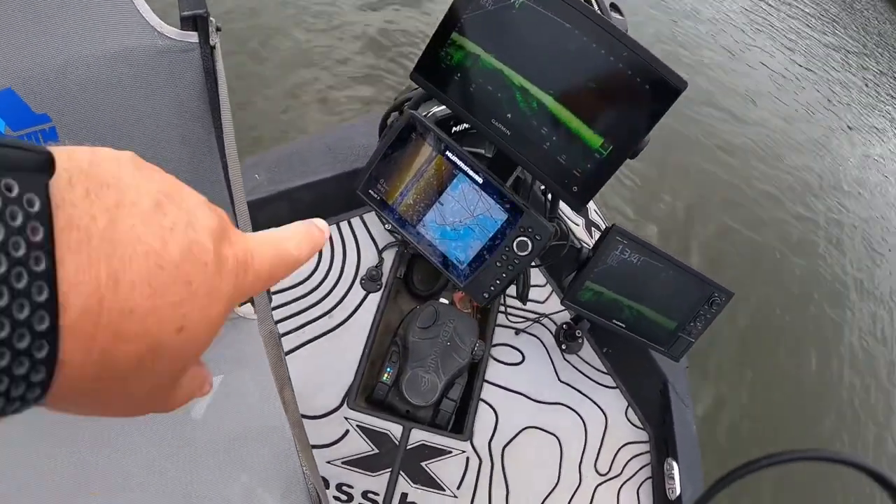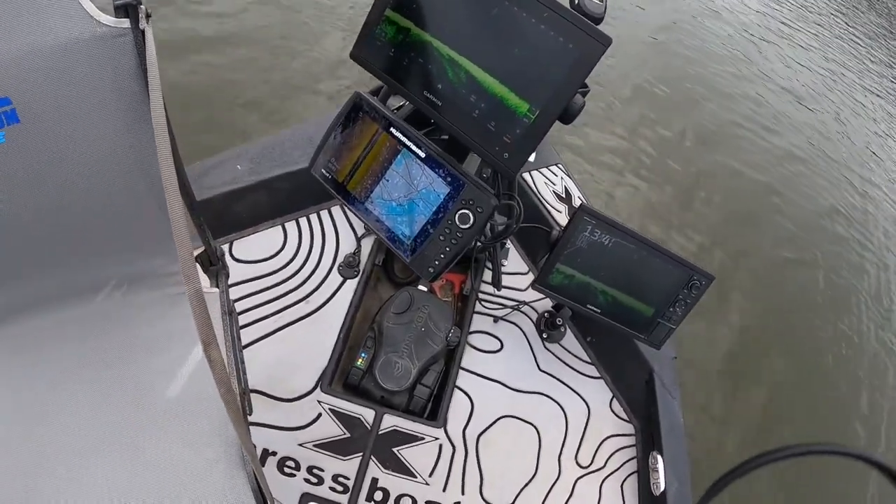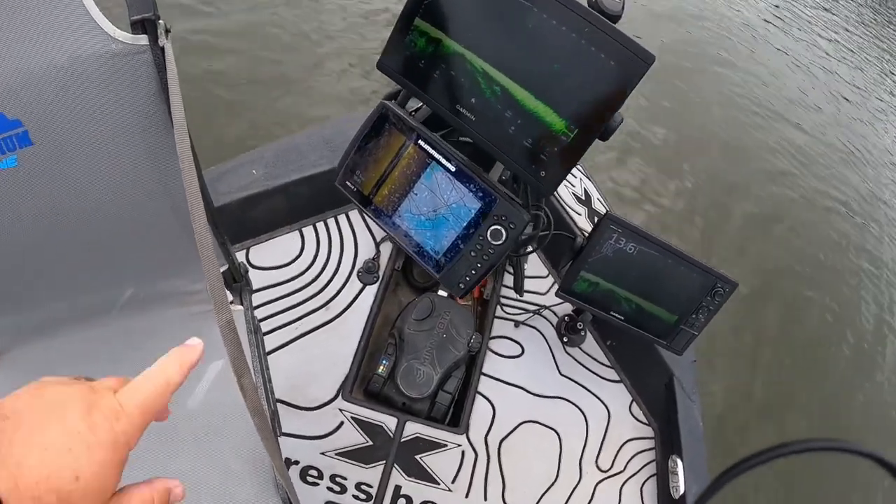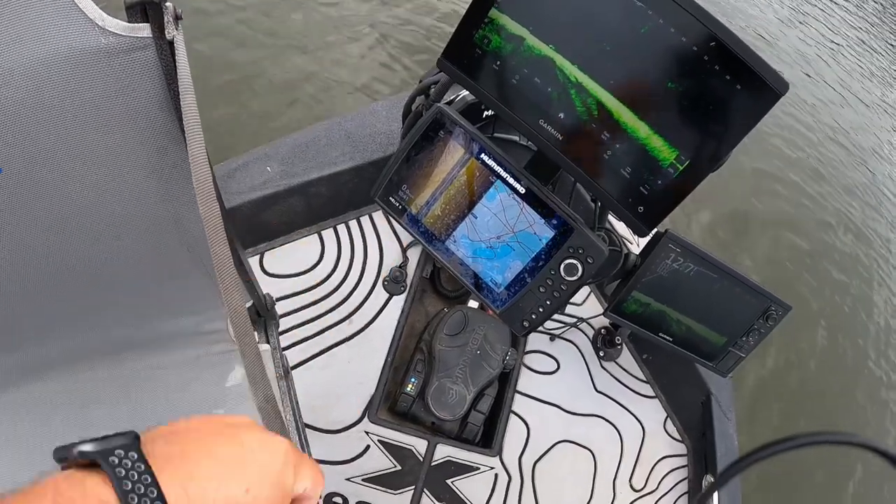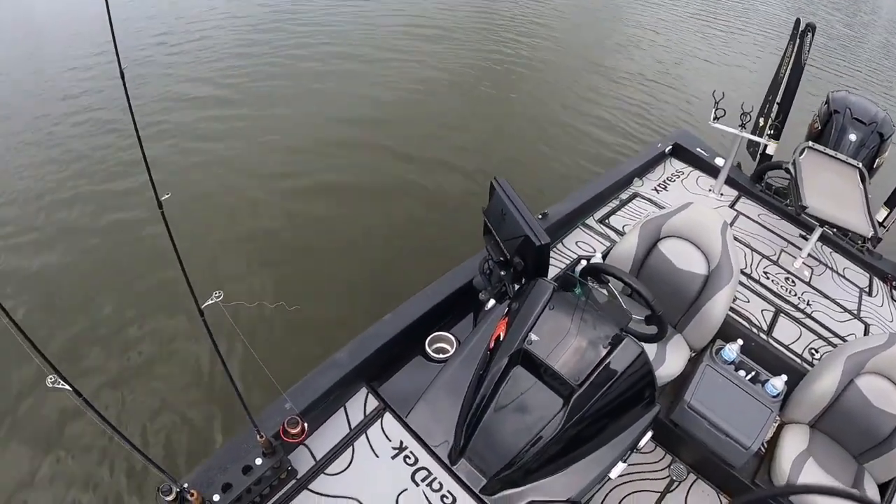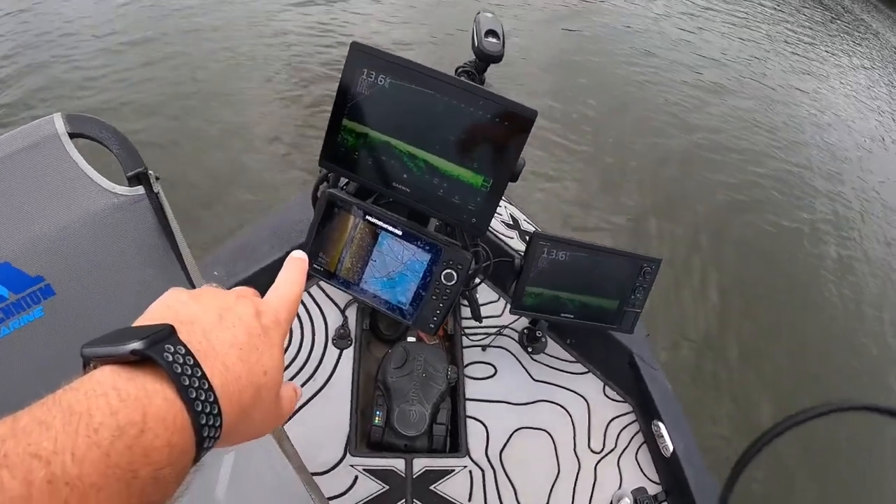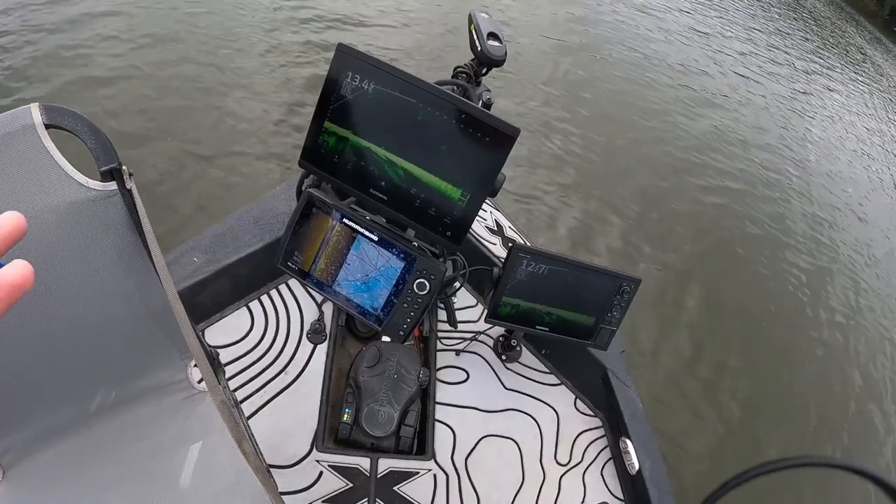And then down here, I run a Helix 9 Gen 3. It's the lowest model. It's just got the 2D sonar. But as you can see right now, it's showing side imaging, because I got a network to my 12-inch Helix here in the back that we'll go to in just a minute. And I can see what my transducer at the back of the boat is seeing while I'm fishing.